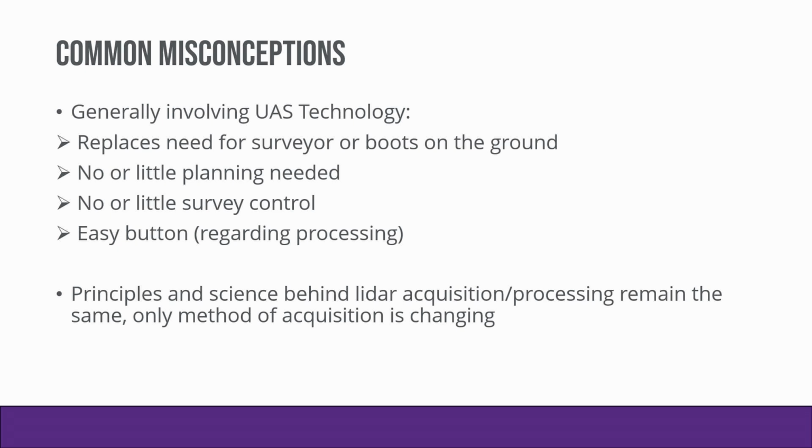It's generally always a licensed land surveyor working with LiDAR and imagery experts to make sure the project is successful, that we're delivering data that's of a high quality and meets the accuracy requirements for that project. The main takeaway from this slide is the principles and science behind LiDAR, the acquisition and processing of it, really are not changing. All we're doing is going from a manned aircraft down to a drone at this point.